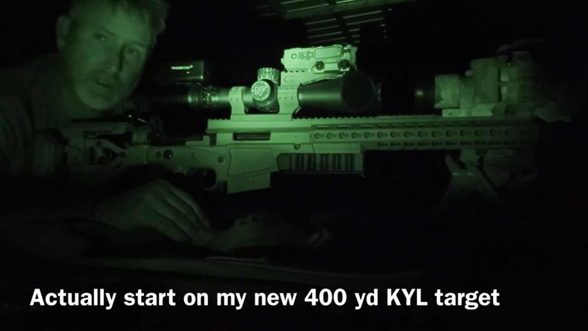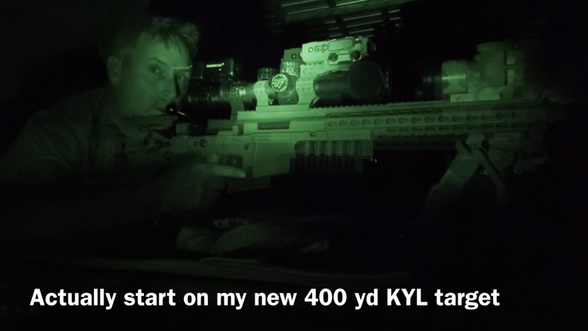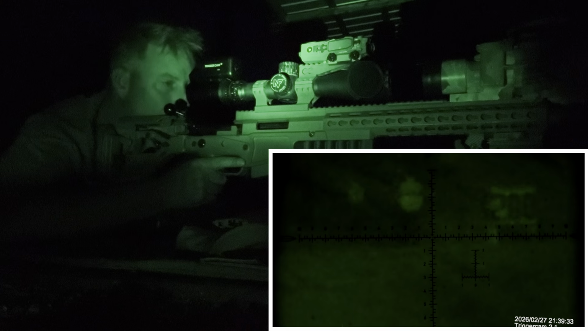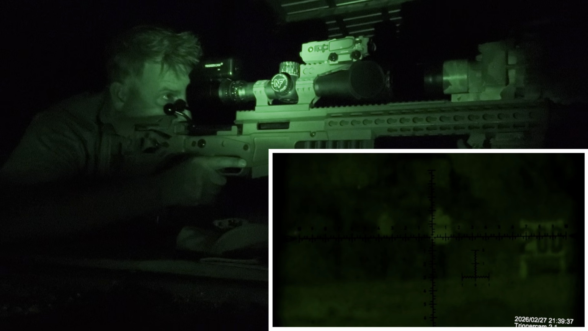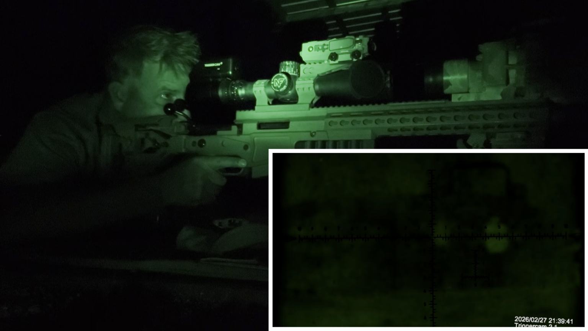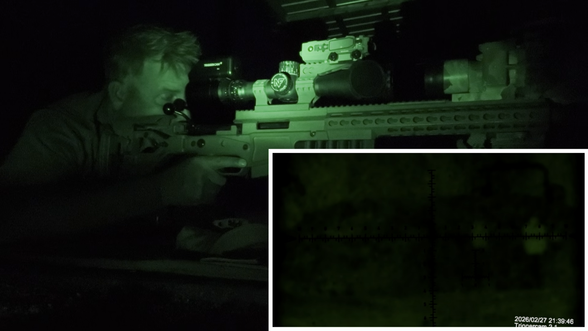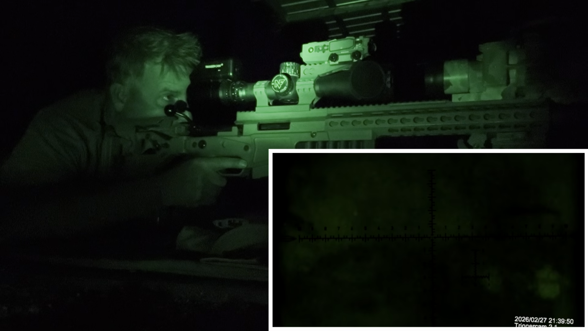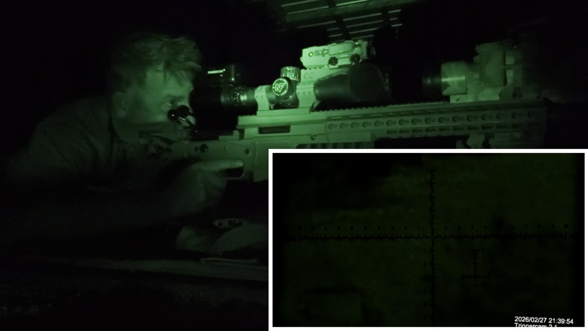All right, let's go to 500. All right, so you guys can see what I'm looking at. Okay, so this is 200. You can see it's like a 3/4 half IPSC. That's a 3/4 IPSC, half IPSC. And there's actually a blue square right there. You can actually see my tractor in the background. Okay, so this does not do it justice.